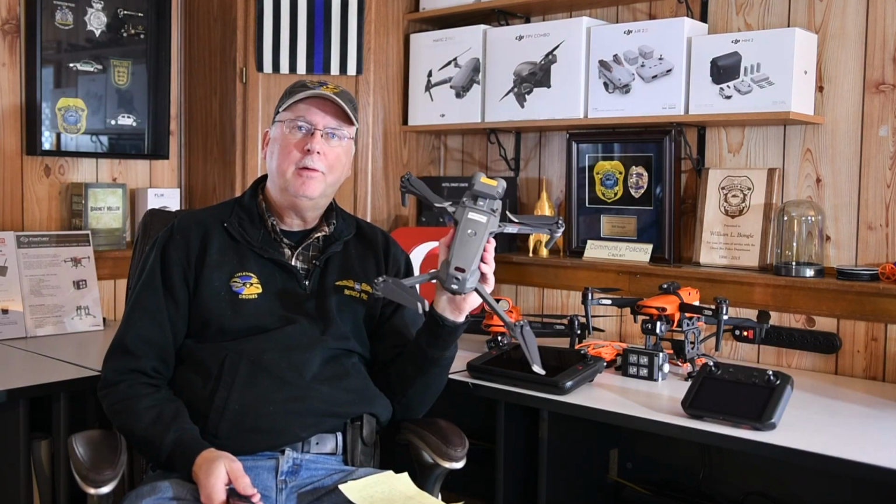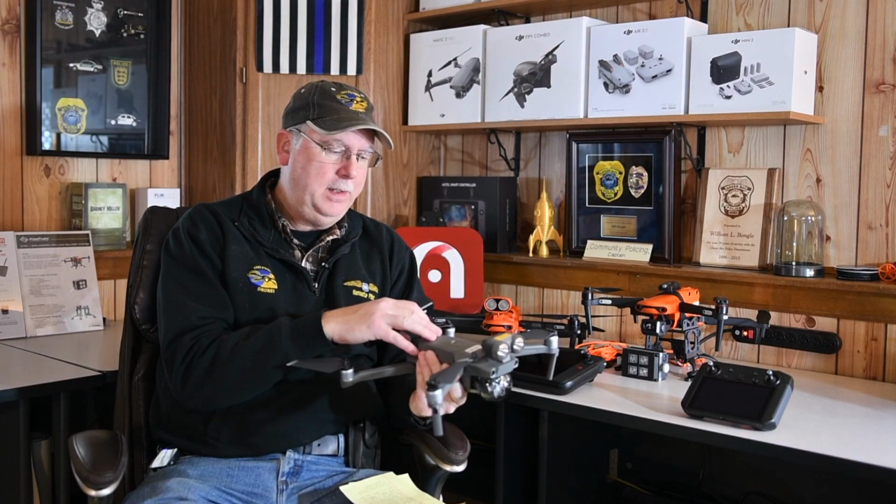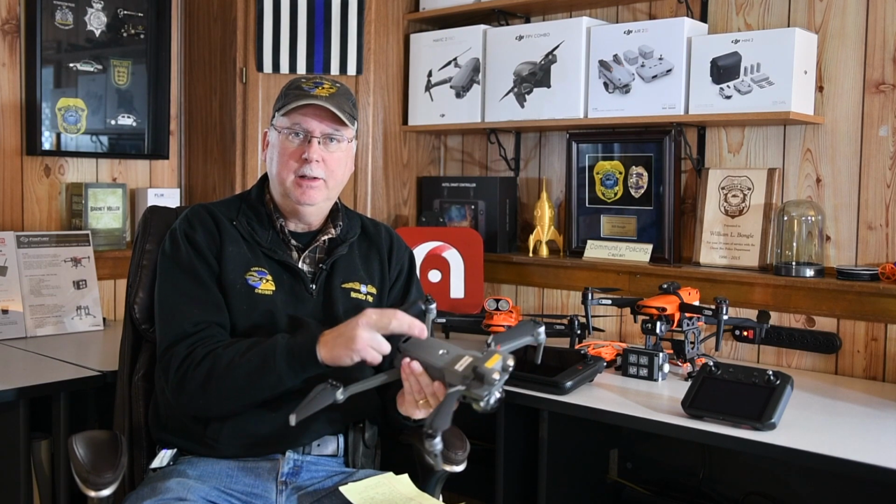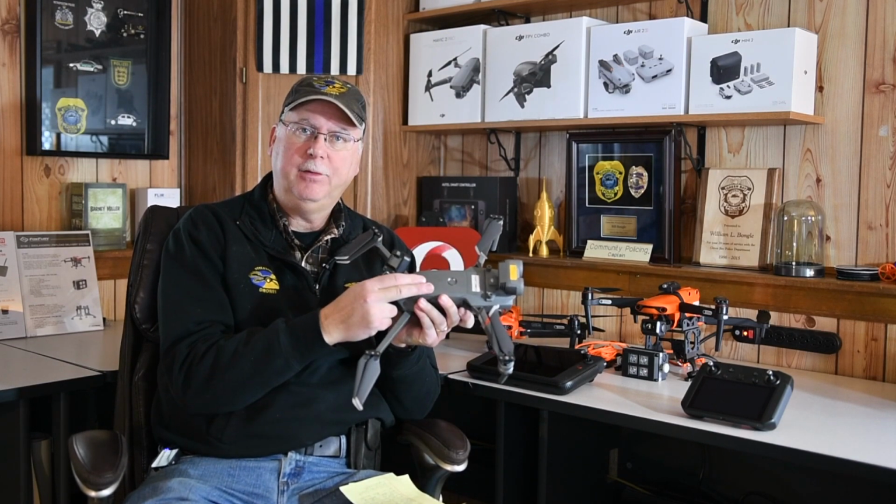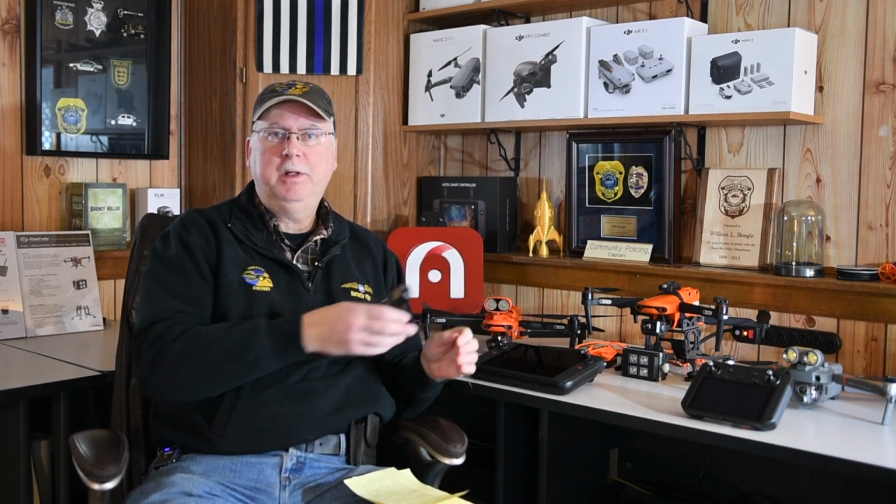The batteries are self-heating. If you get out into a cold environment and you go to fire this thing up and the batteries are cold, it actually has a heating circuit inside, so the DJI aircraft has that feature. The Autel does not. I've noticed when you zoom in the optical camera, the zoom is a little bit smoother than it is on the Autel. The Autel tends to zoom in increments, where the DJI aircraft is a little bit more seamless.